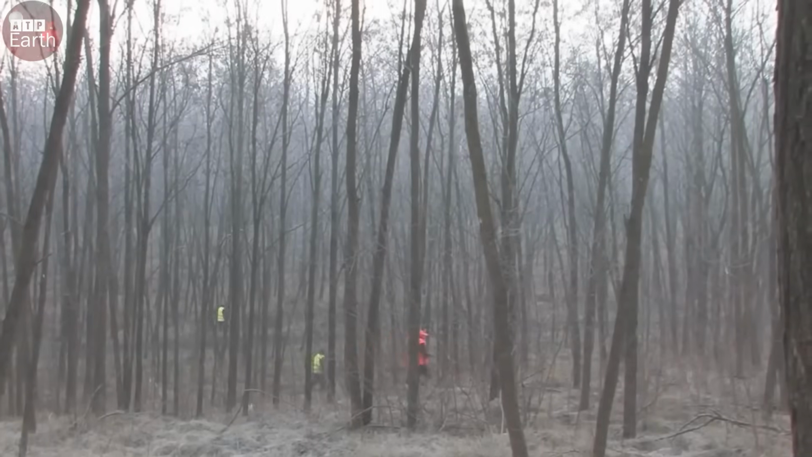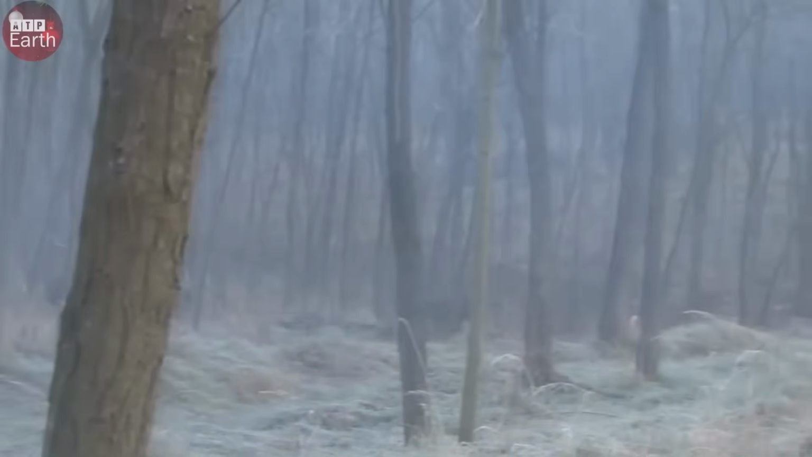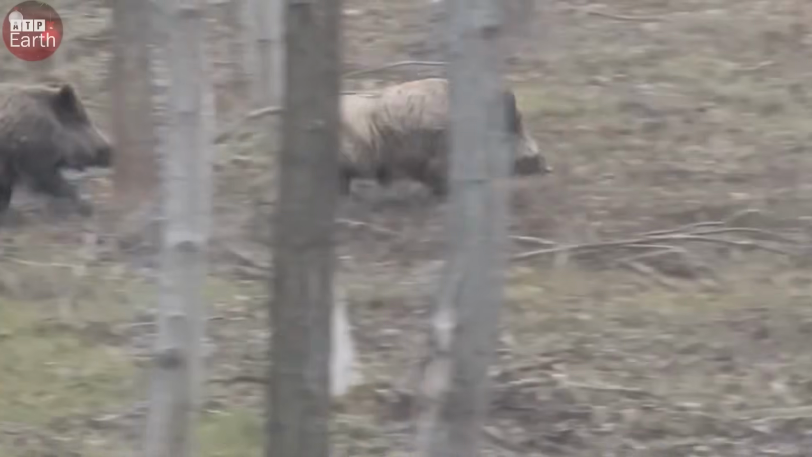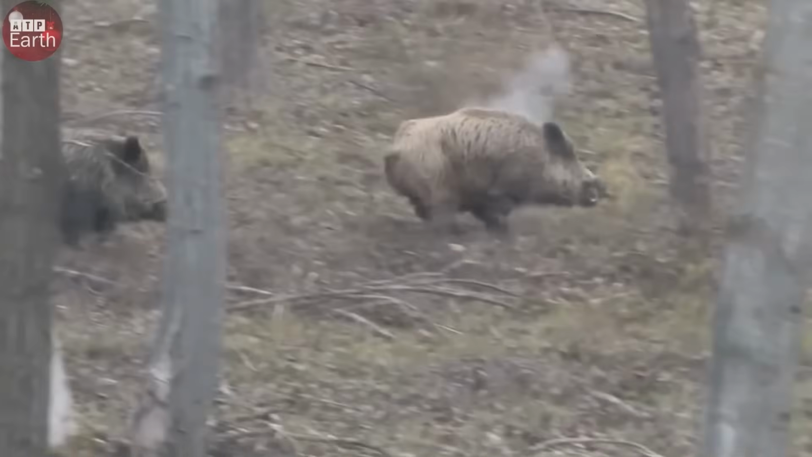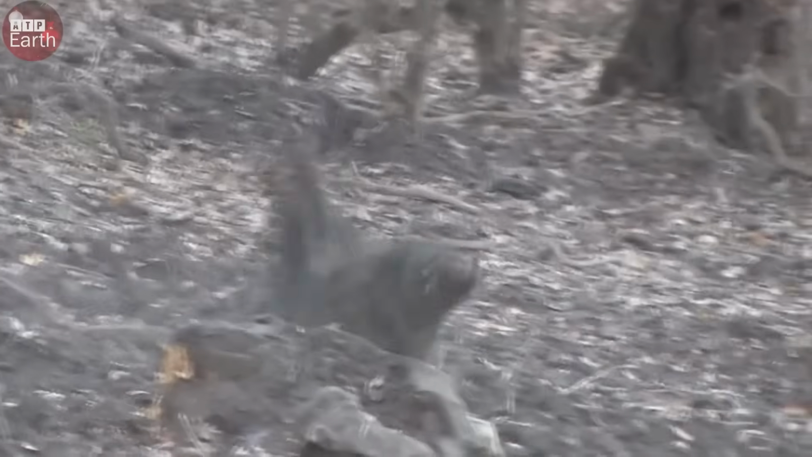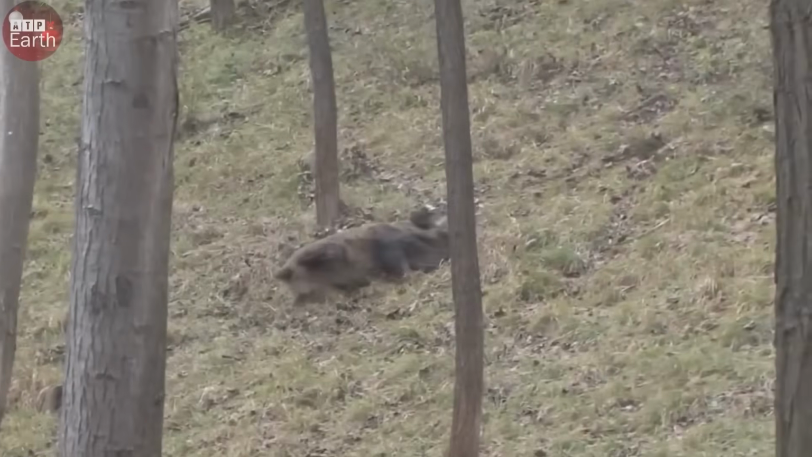To find more wild boars, I decided to follow the local hunters once again. For now, I had to deal with these wild boars first. Gunshots rang out, tearing through the forest silence. The very first shot hit the mark. There were more, so I quickly shifted targets. One after another, they went down, and I was thrilled. Felt like I had full control of the battlefield.